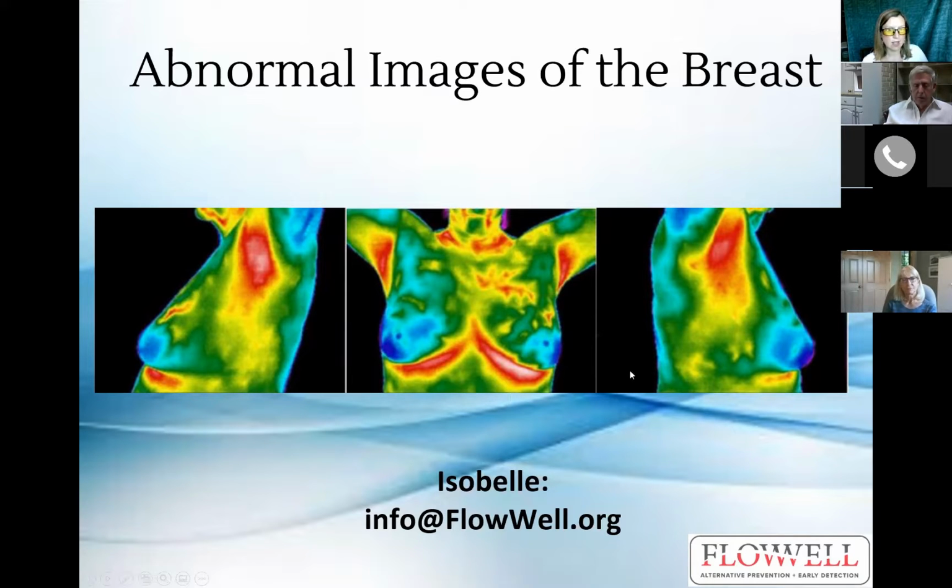So you can see this hot spot here that's above the left breast is not over here. Therefore, that's one factor that our interpreting doctors consider in making their recommendations of come back at 6 months and go compare to ultrasound imaging.